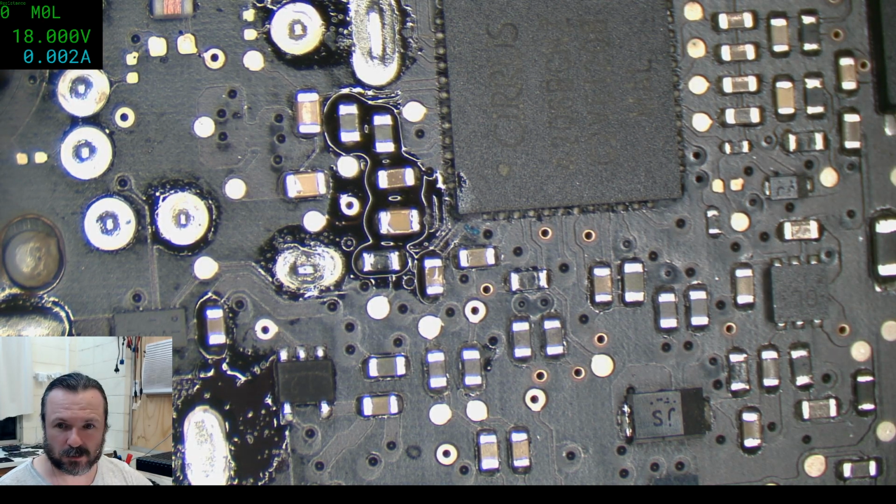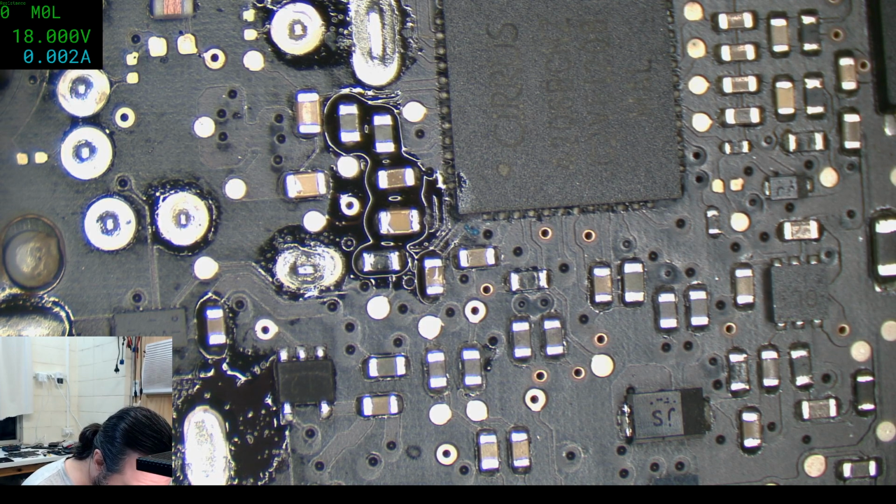Hey, Aussie Geek. Yeah, I might have to check one of the donor boards because this isn't playing. This is not playing the game. Let's see. It's annoying because I actually posted on the title that it would be deliberately breaking things, and I did, and it still wouldn't go into a short mode.